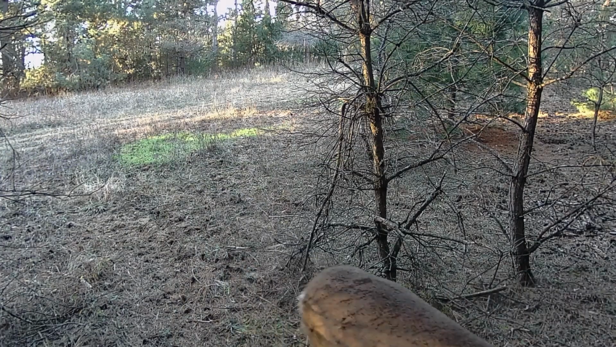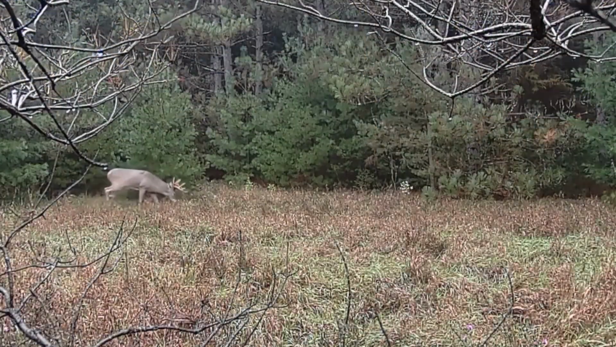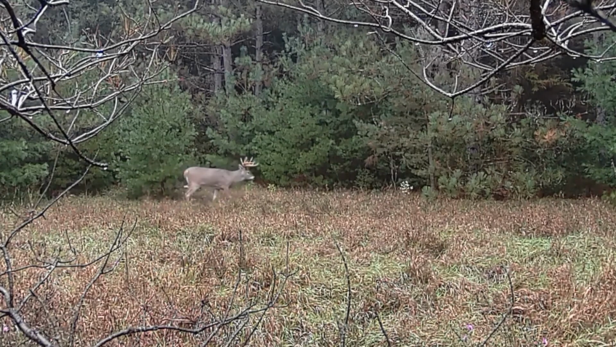I have 4 videos of this buck from last season. Well, it's either him or a close relative. I'm going to hunt hard for those shed antlers just to try to compare them.